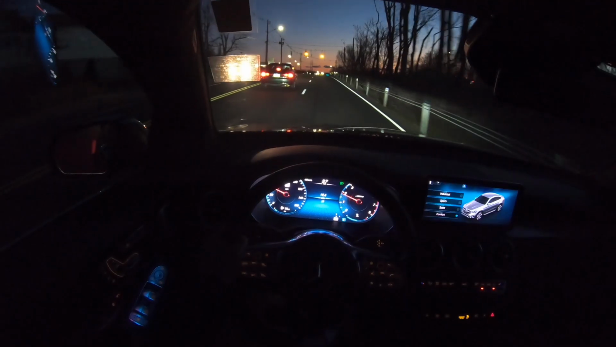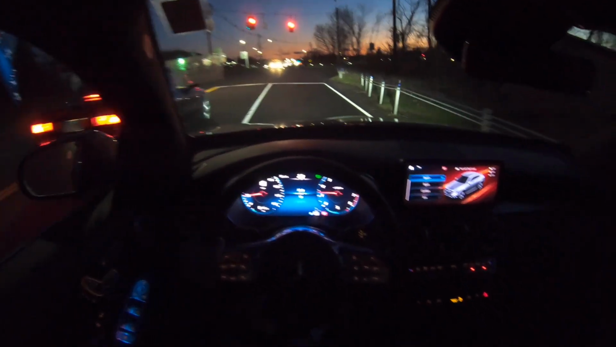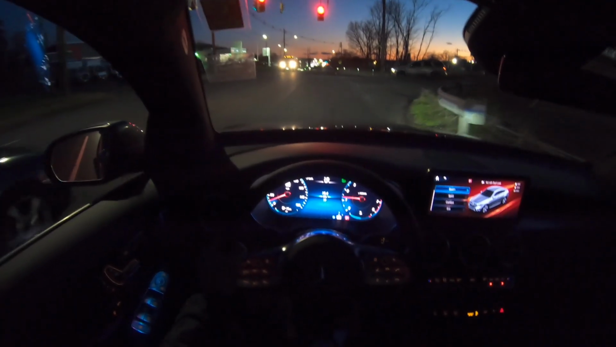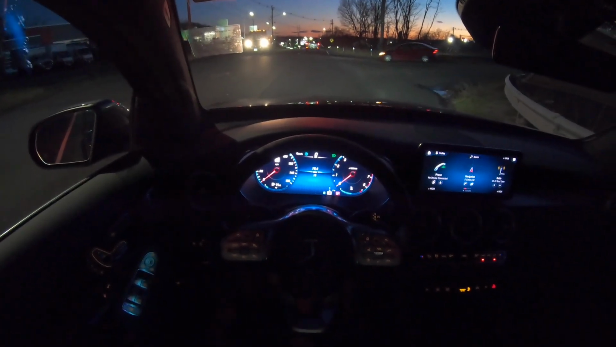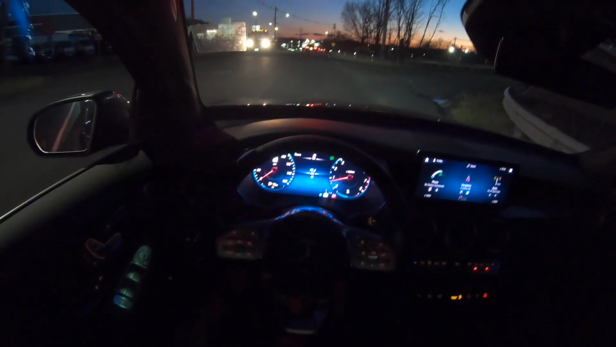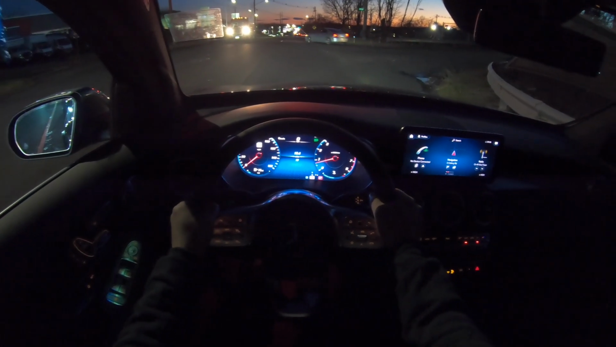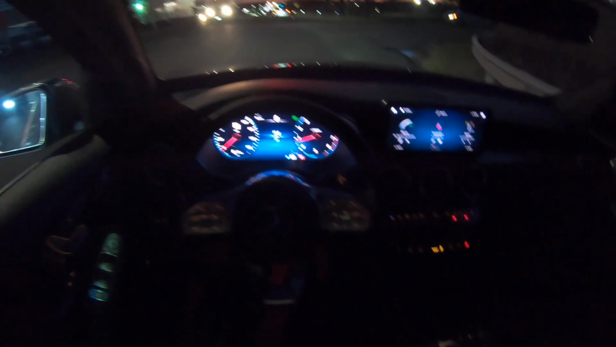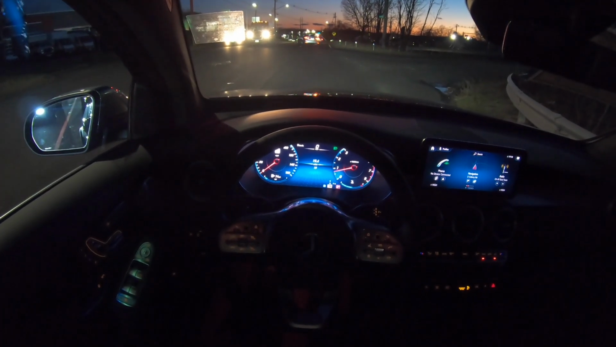Alright, so I'm going to go ahead and put the SUV in Sport Plus, and basically I'm going to go ahead and brake boost it. I'm going to turn off the engine shut off, and as I told you guys, I'm going to go ahead and brake boost it. It is in sport mode right now. I'm going to keep it in automatic mode, so not manual mode.